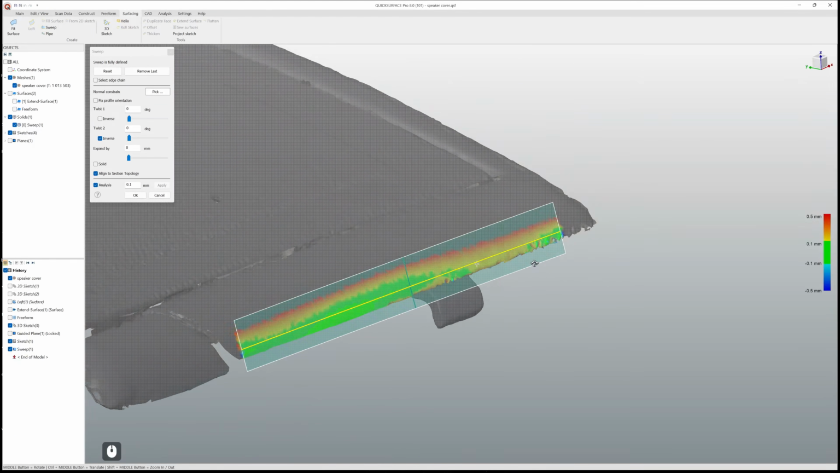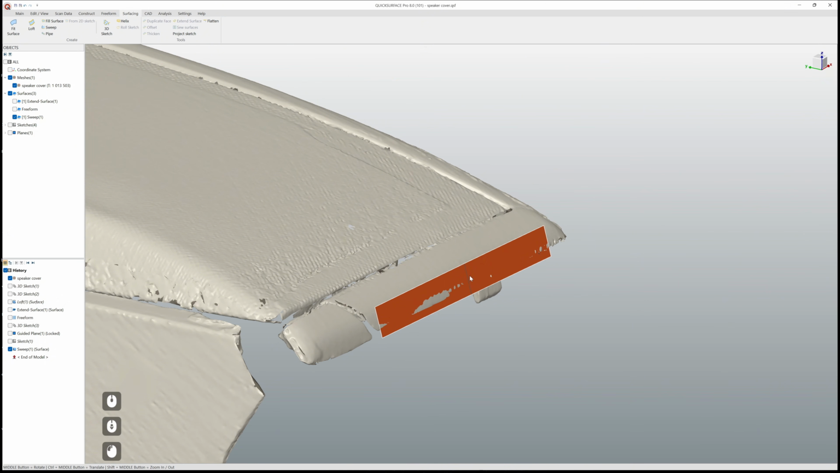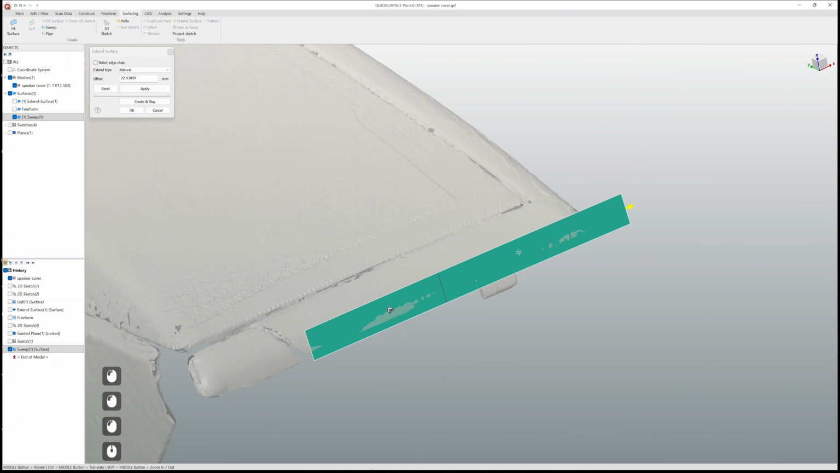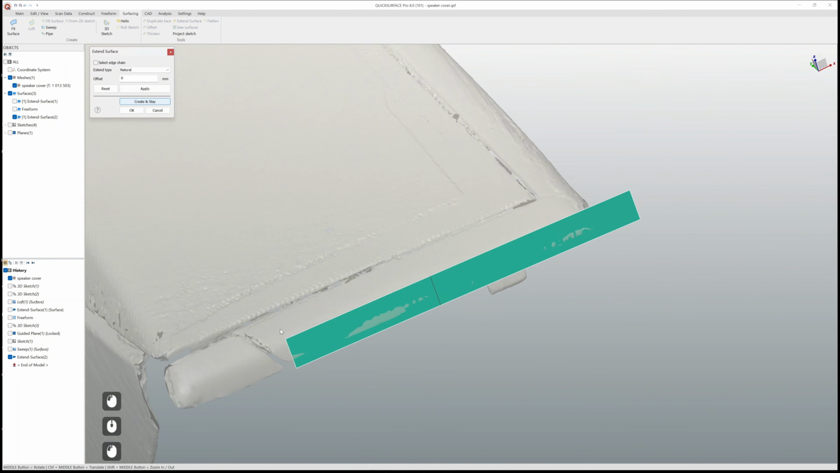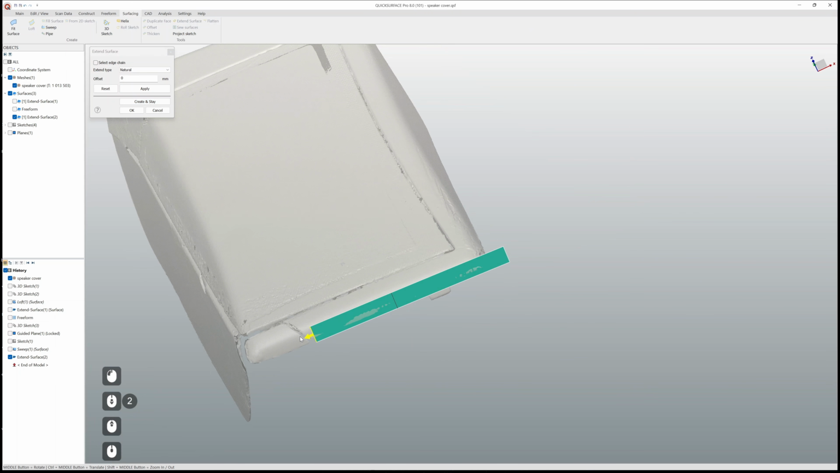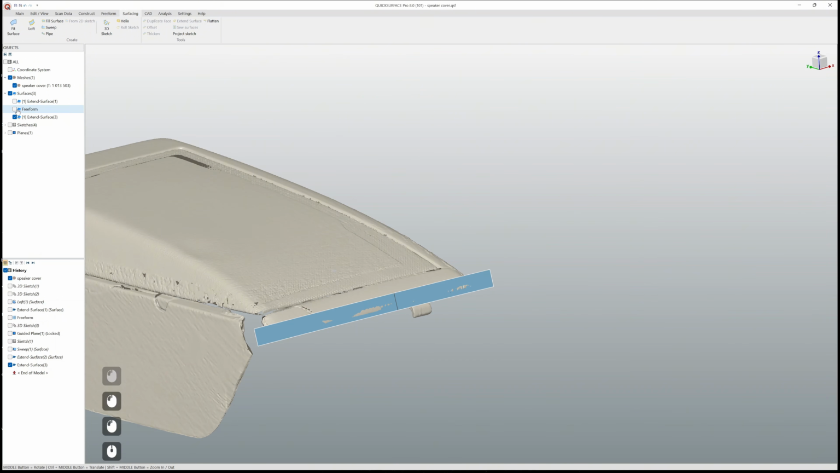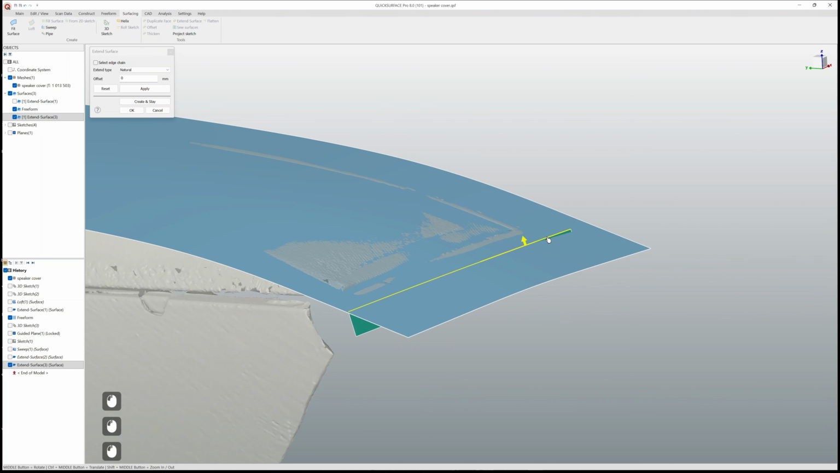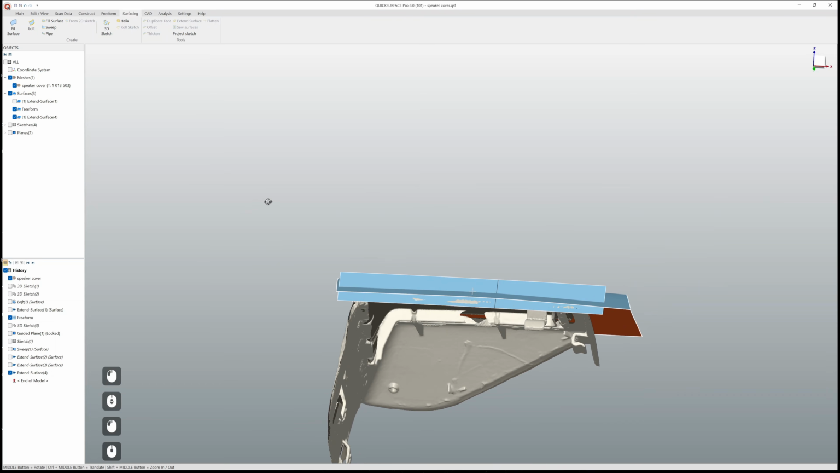To be honest, this part is quite messed up, so I'll just flip this surface and let's extend it in this direction. Good. And let's extend in the opposite direction as well, like this. Okay, so we have now two surfaces, and it appears that I would like to extend this one in the vertical direction as well.